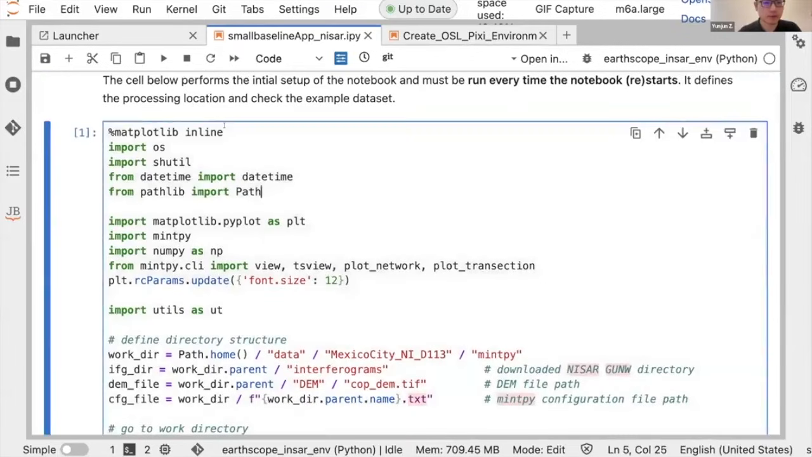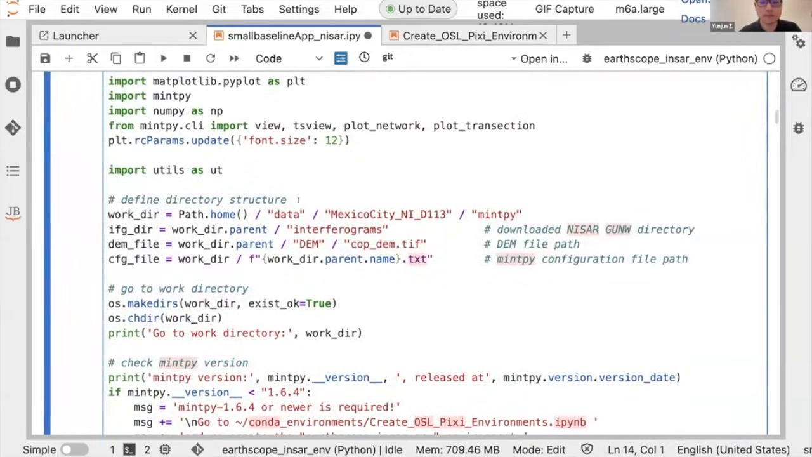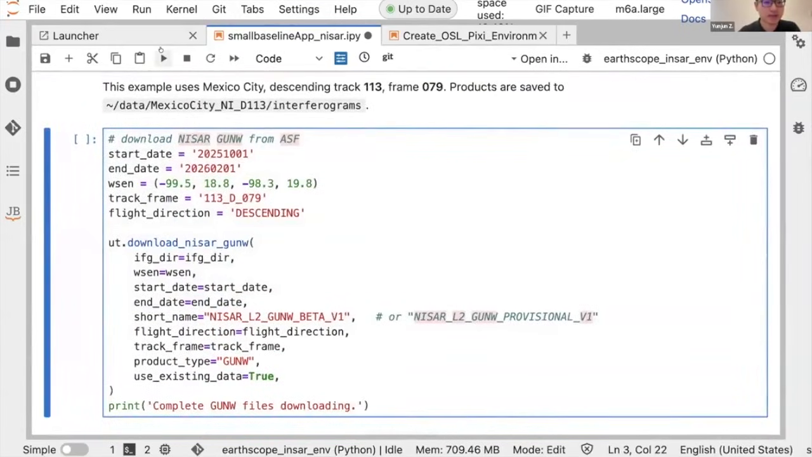Before we do all this, let's first run the first cell, which will show us this. In today's session, the data structure is relatively simple. We're using the Mexico City data as an example. There's already a couple of months of NISAR data openly available. We'll download the NISAR products into the interferogram directory. We will download an extra DEM, and we will have a MintPy directory with some configuration files, and that's it. Before we do further explanation, let's run the next cells.